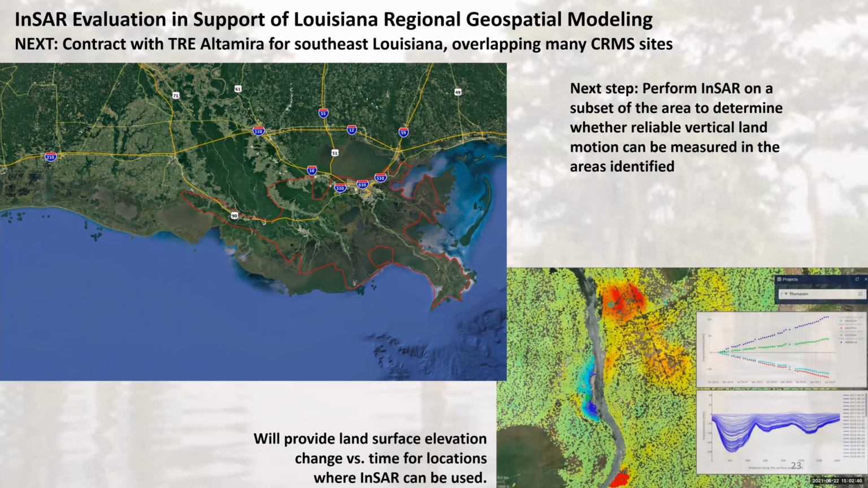And we will get measurements of land surface elevation versus time for the locations where the InSAR can be used. An example of that is shown in the maps, the little plots on the right, where you can see a number of measurements during the year showing the change in the surface elevation as a function of time. So that is the end of what I wanted to talk about the project specifically.